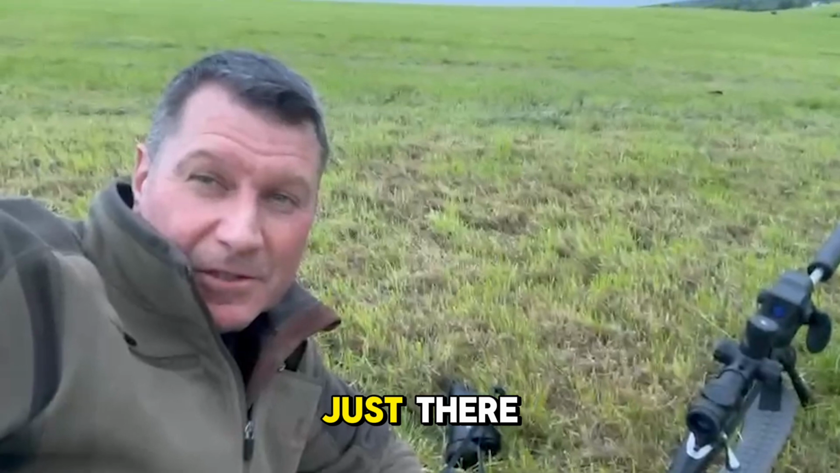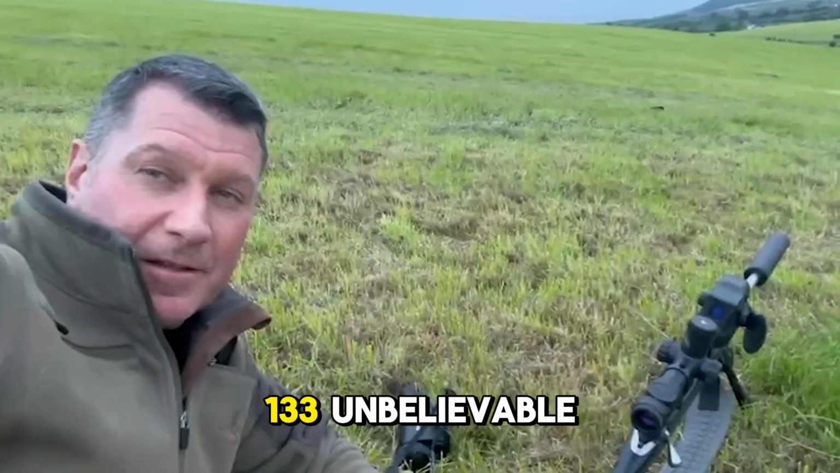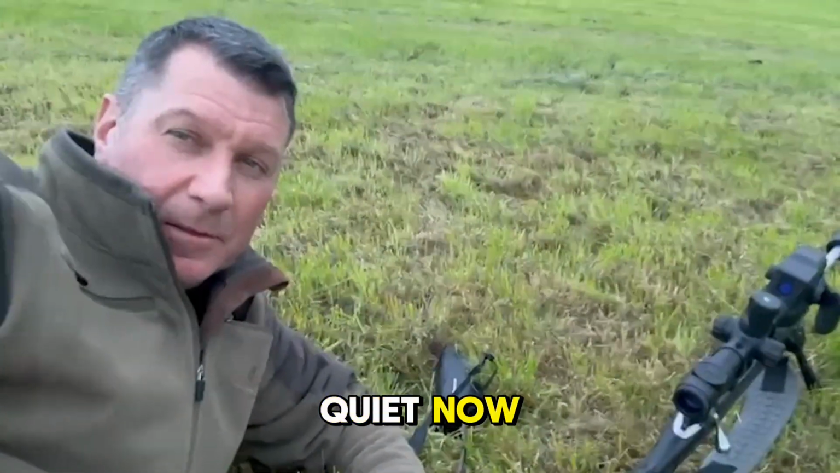Fox down. Genuinely can't believe that. I was doing the introduction to being here at this spot, and there was a fox 150 yards out. I shot it at 133. Unbelievable. It's just down there in the dip. But I think there's another one up the back, so I'm just going to hunker down and be quiet now.